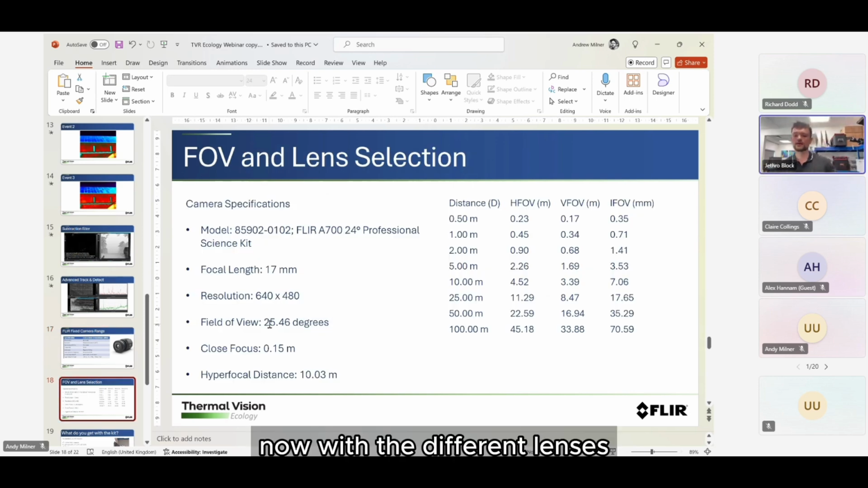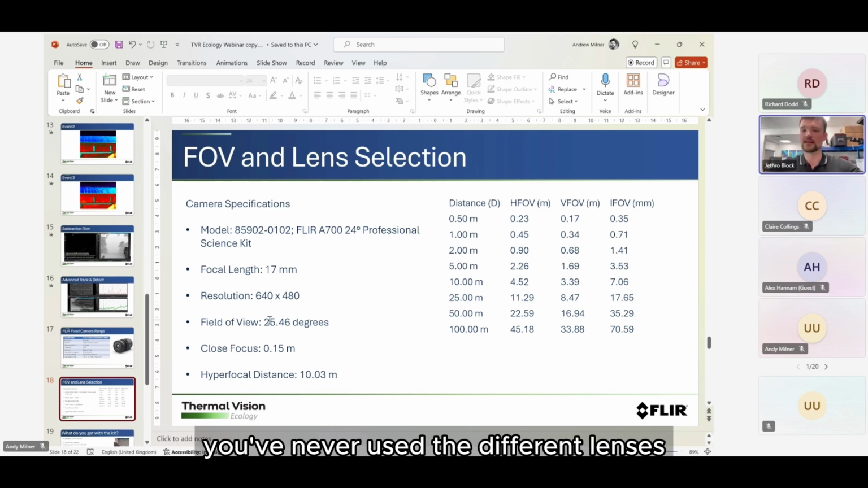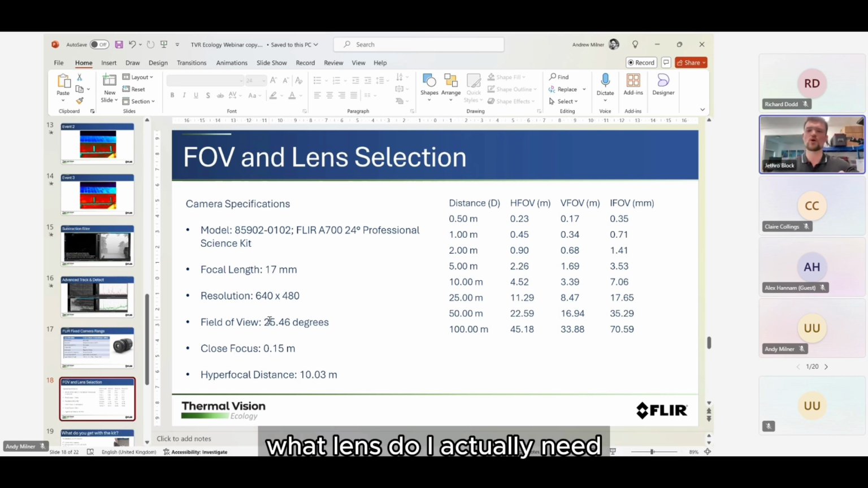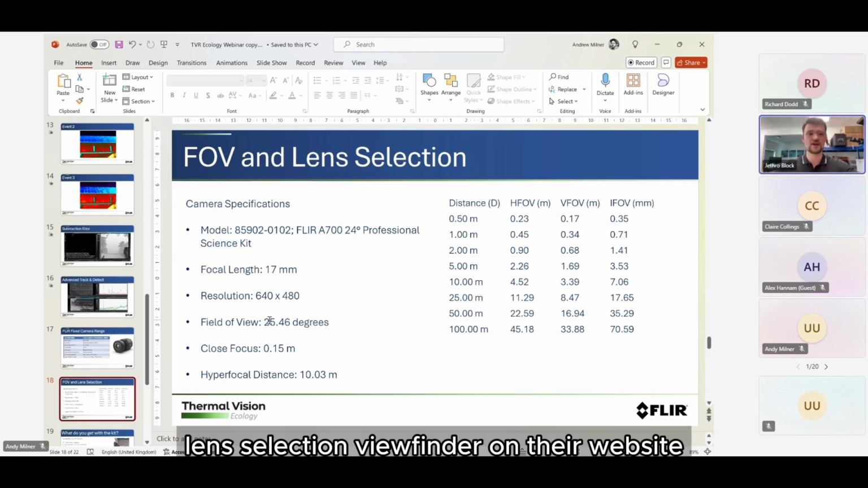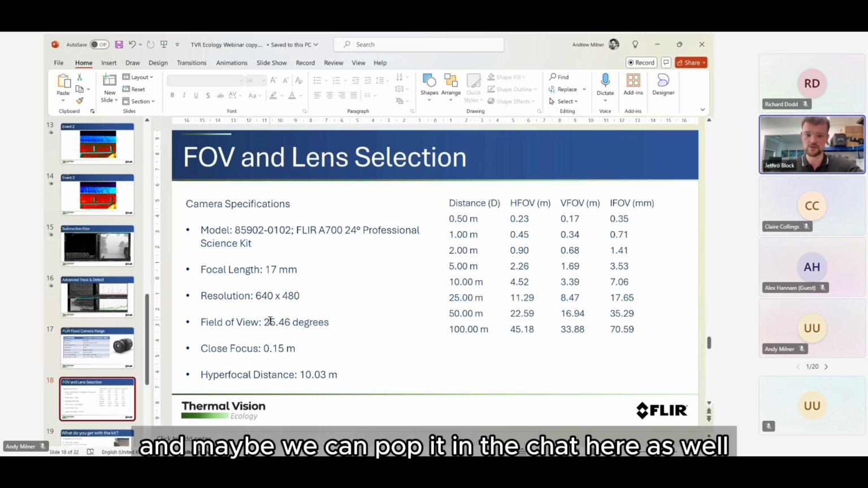Now, with the different lenses, if you've never used the cameras before, you're probably thinking, well, what lens do I actually need? Fortunately, FLIR provide a lens selection viewfinder on their website, which we'll include the link to in the description of the recording, and maybe we can pop it in the chat here as well.